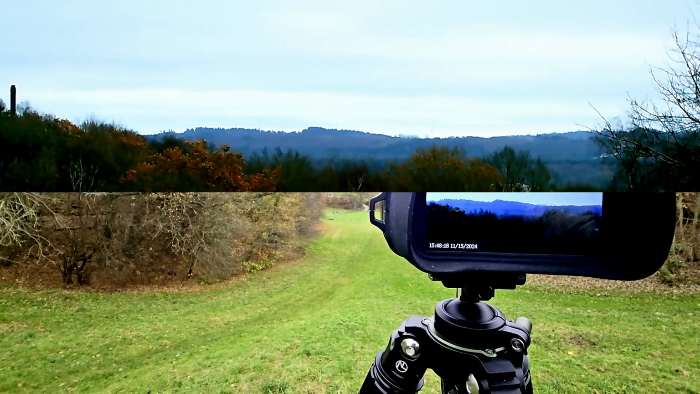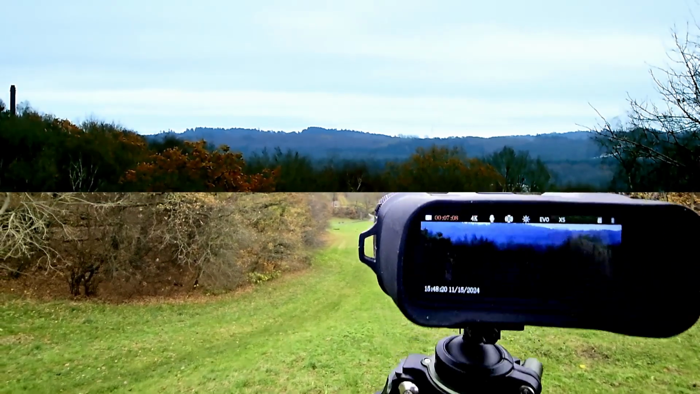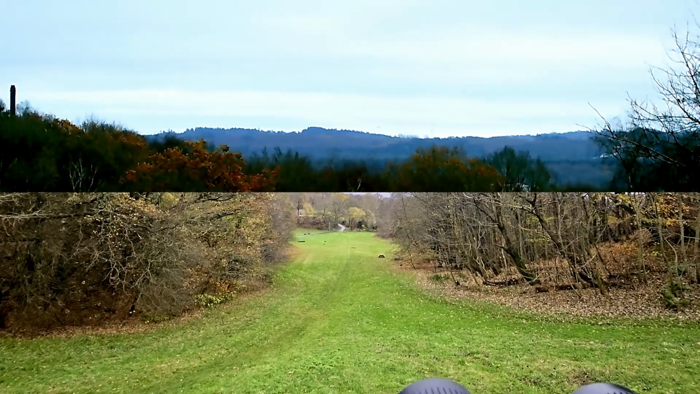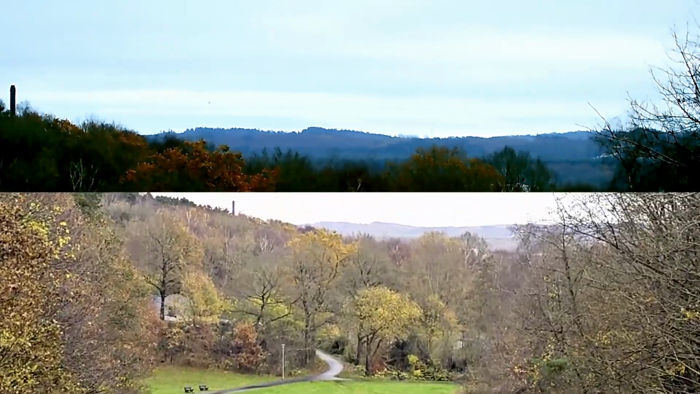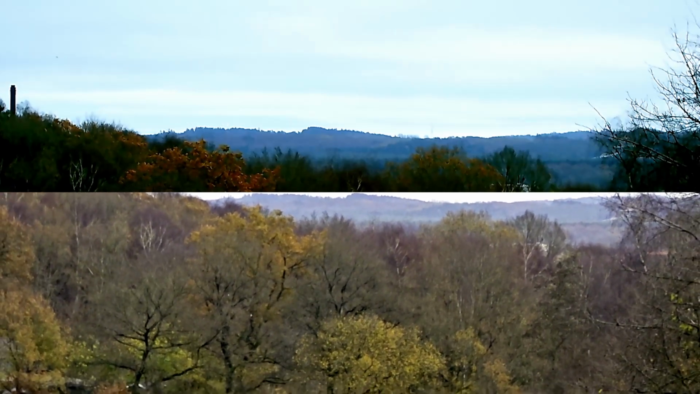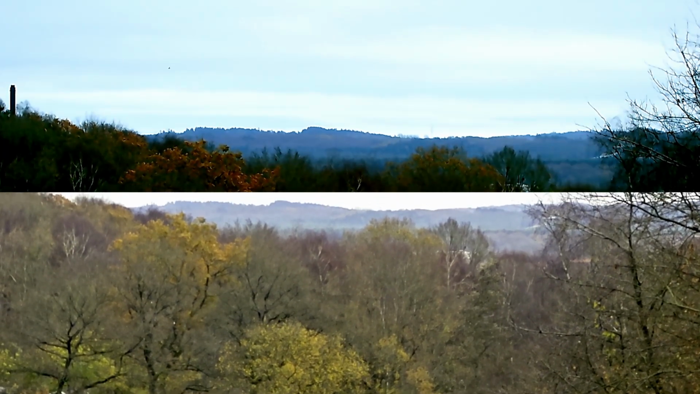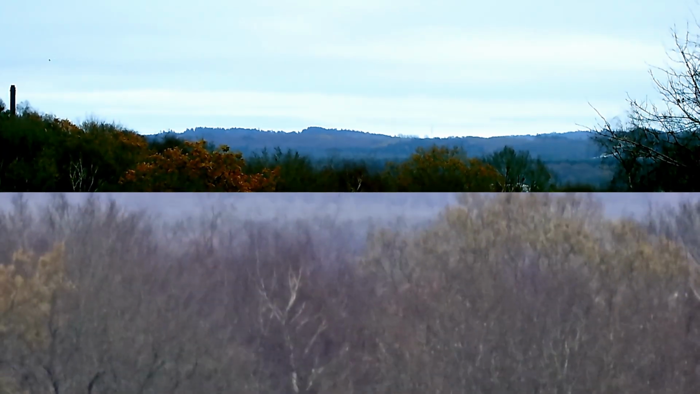That's 5 times digital zoom. And if I zoom into the same on my phone, on 5, there we go, that's 5. Again, I see a lot more detail on the, that's times 20.